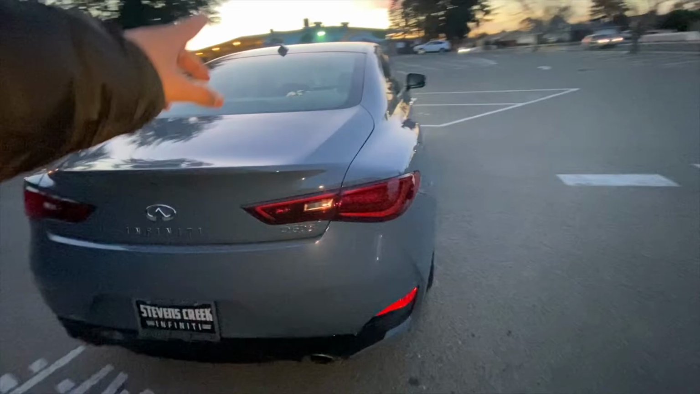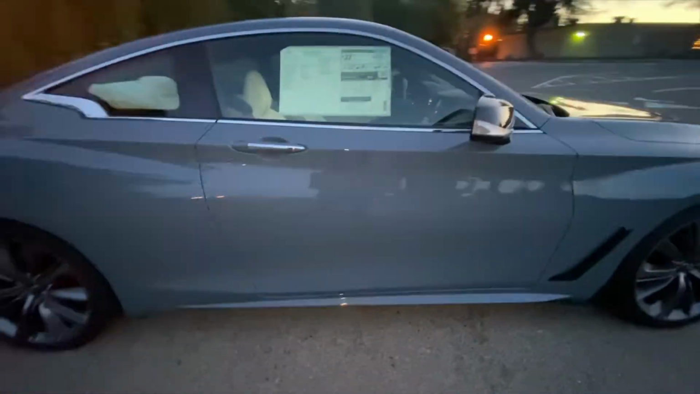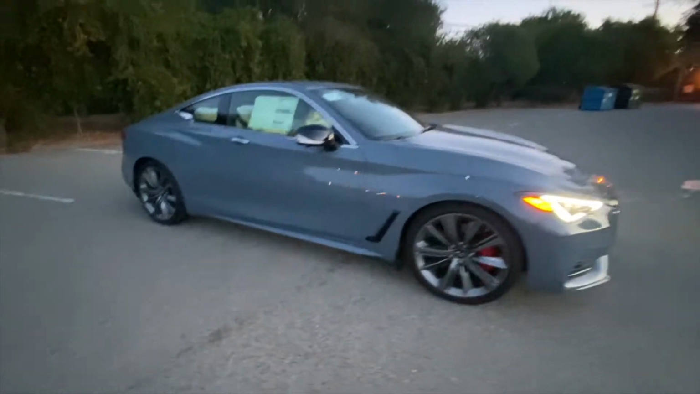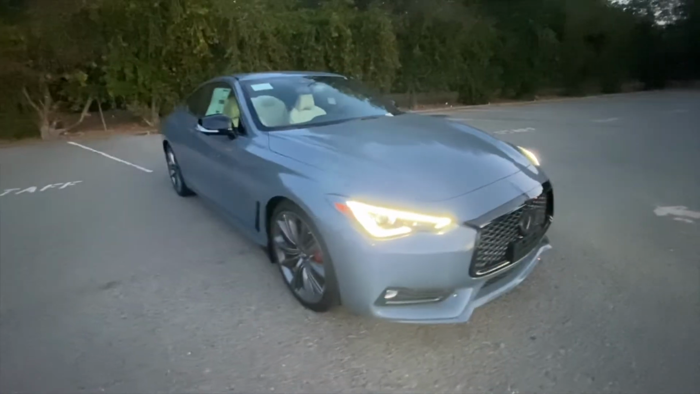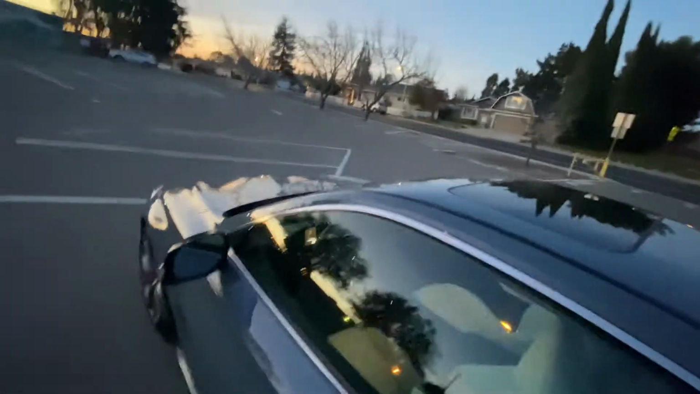So now we're going to go take it for a test drive, check it out, see what it looks like to drive one of these cars. Alright, so here we go. We're gonna test drive the car.